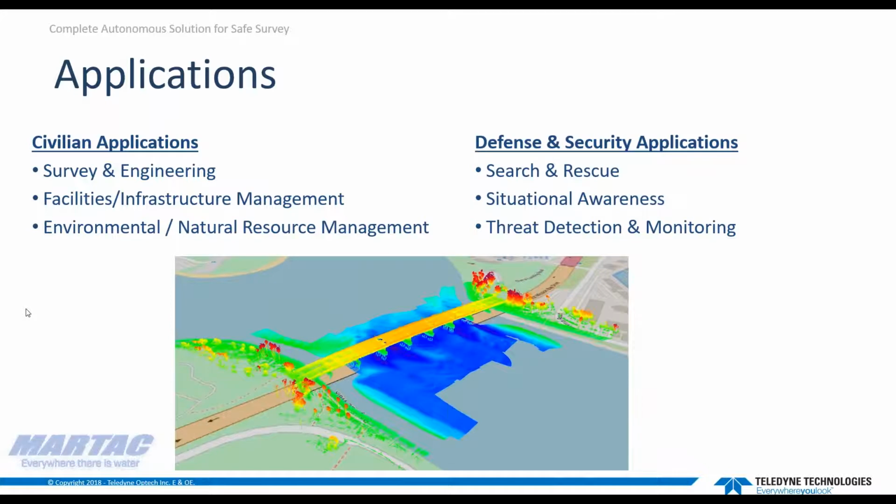In this case, we've selected the vessel and payload based on the best fit for our mission and environment, but the mission will drive the configuration, which is flexible based on the length of vessel, the type of propulsion, the number and types of sensors to be deployed. And this type of solution is ideally suited to missions that require near real-time data and information made possible by the automated data processing and the output from that system.